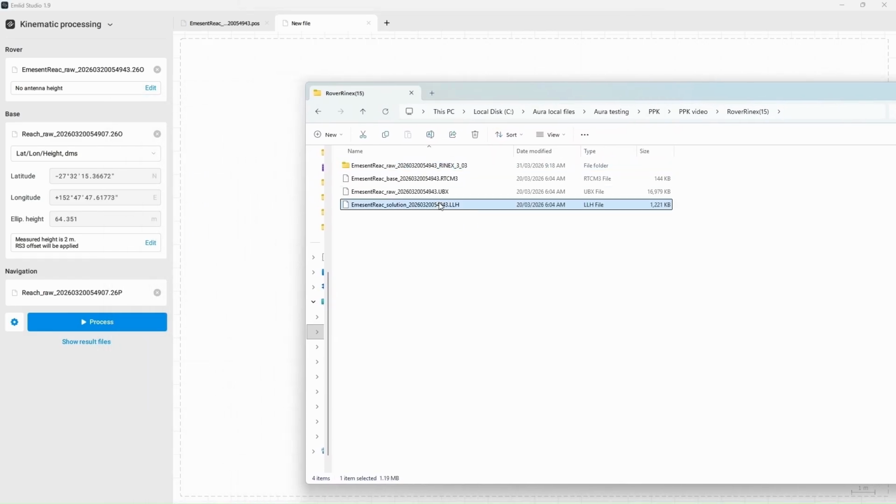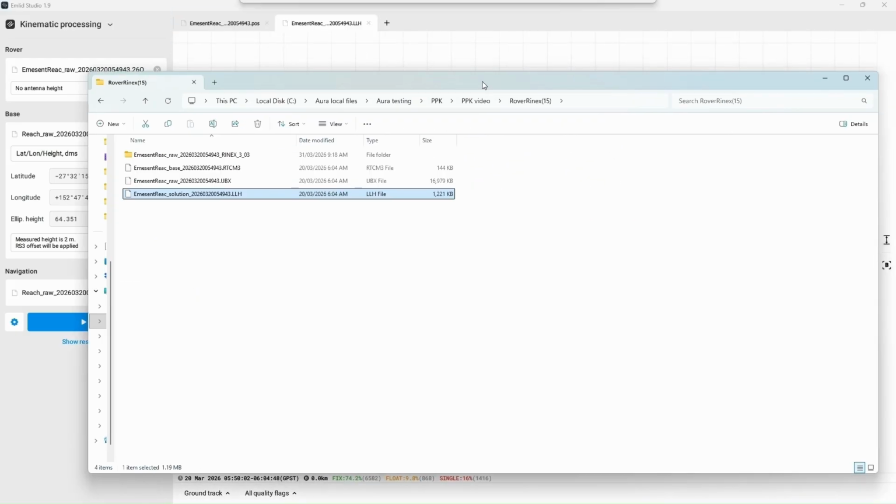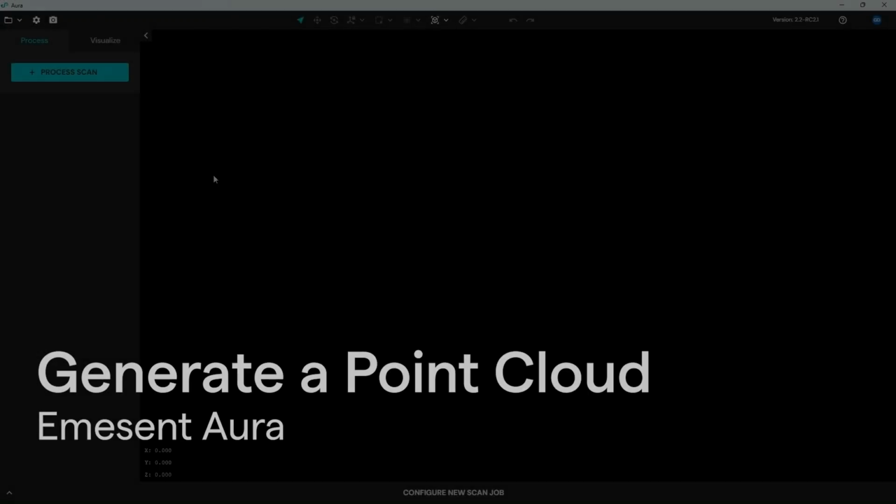And this can be helpful to do a comparison of your RTK capture versus your PPK processed files. So you can see in this case, the RTK result for this particular scan and location was not as great a fix percentage as the PPK result. So we're now going to move over to processing the scan data in Aura.